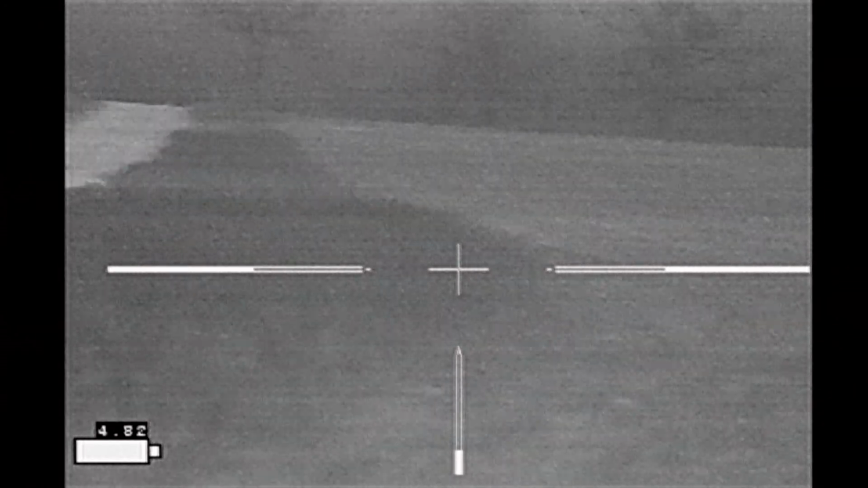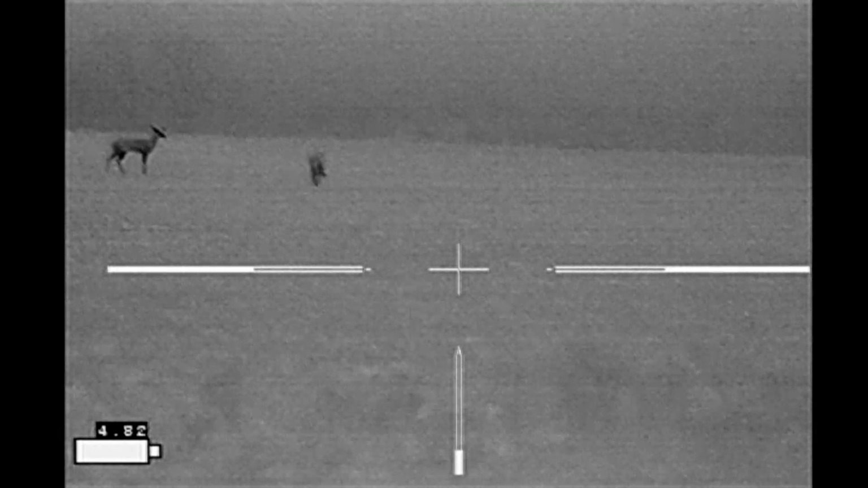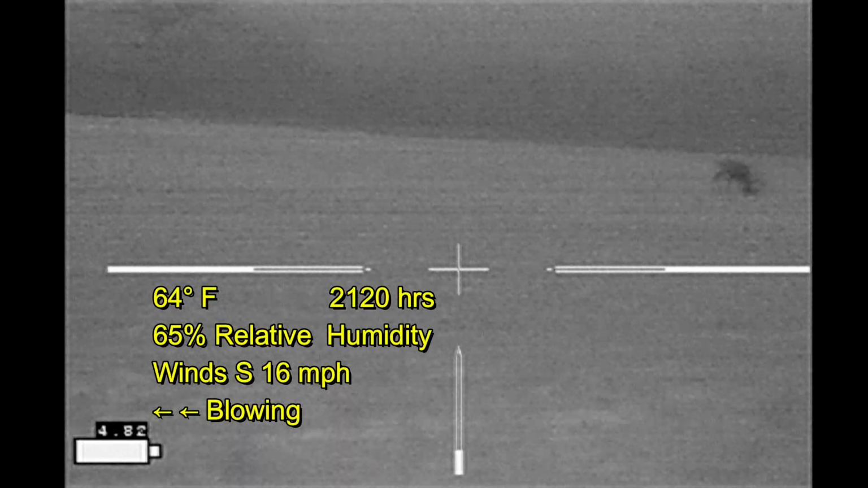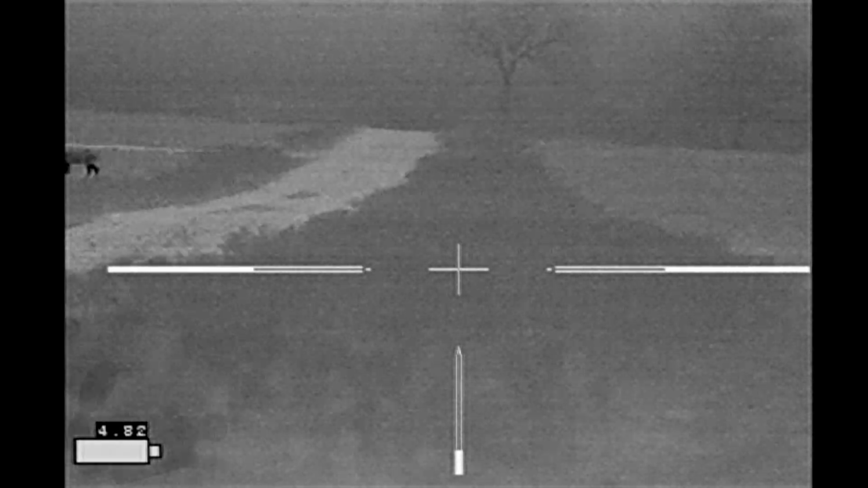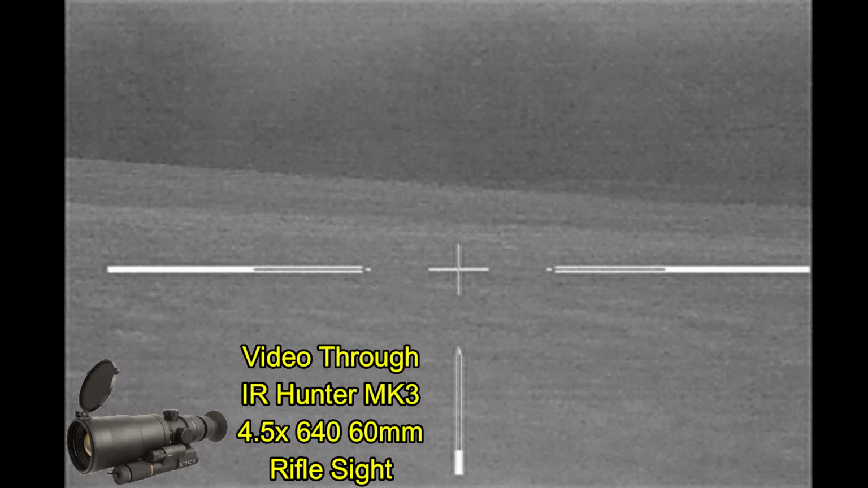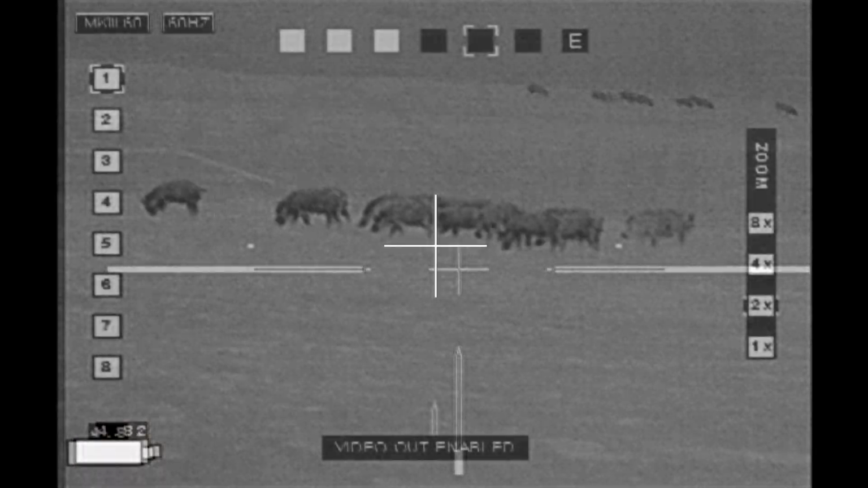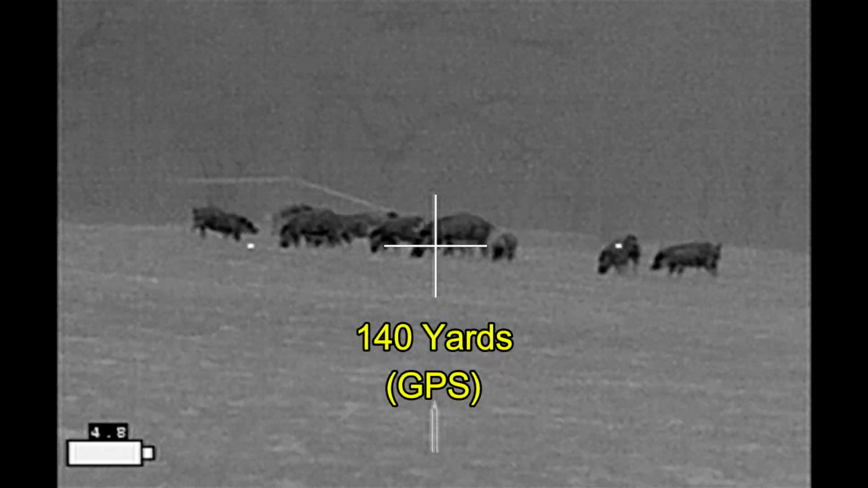I'm in a field where I haven't seen hogs in a while. Got some deer. More deer, no sign of livestock in the immediate area. But I've got the hogs up in the corner over here by the barn. As usual, the goal is to start with the sow and then pick up any runners that I can.